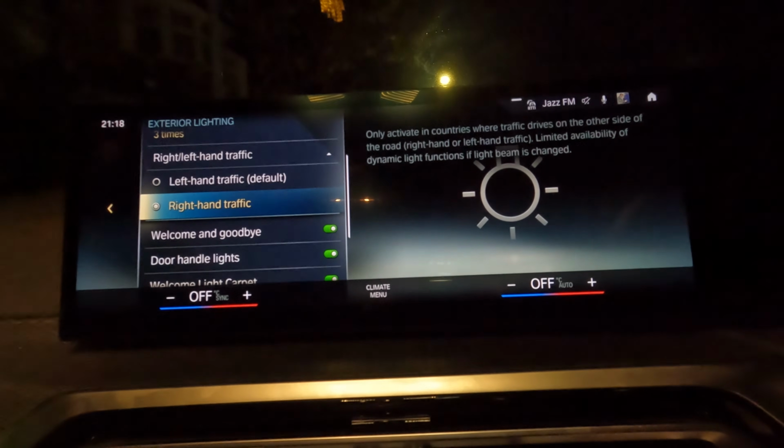So maybe this is an option for you, something to have a think about, because if you're driving and you find that people are flashing you quite a lot, it might be because of this. You might need to switch that over.